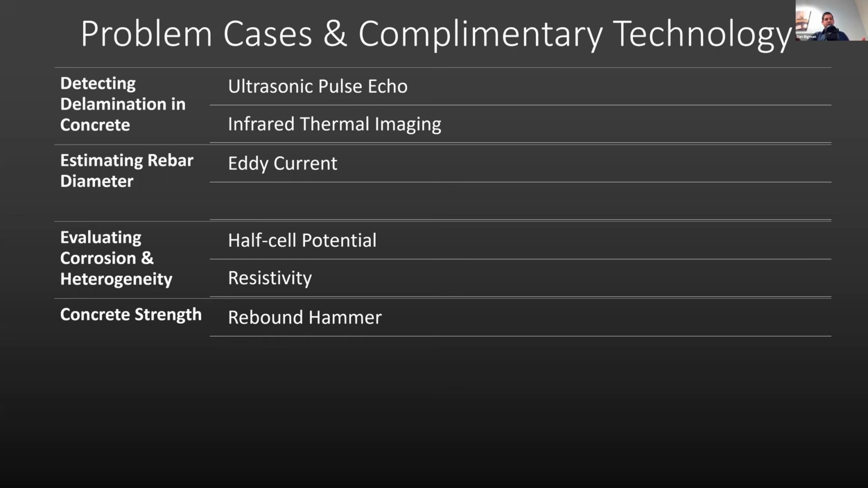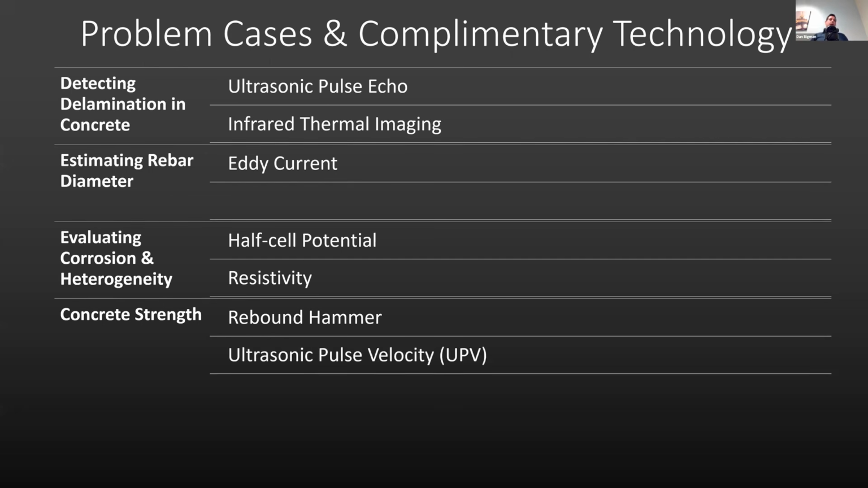But a rebound hammer is very common, and it's an easy to use technique. So use what's easy. I always say it's difficult enough to inspect structures. Do what you can to make your life easier and to get good data with the tools at your disposal. Next is going to be ultrasonic pulse velocity.